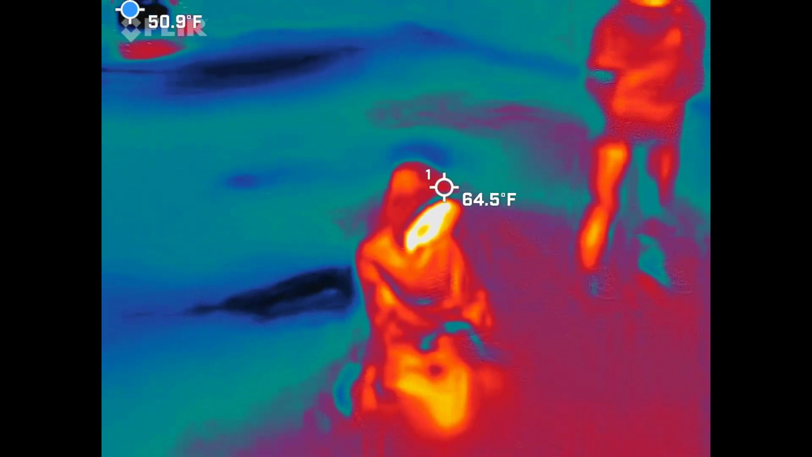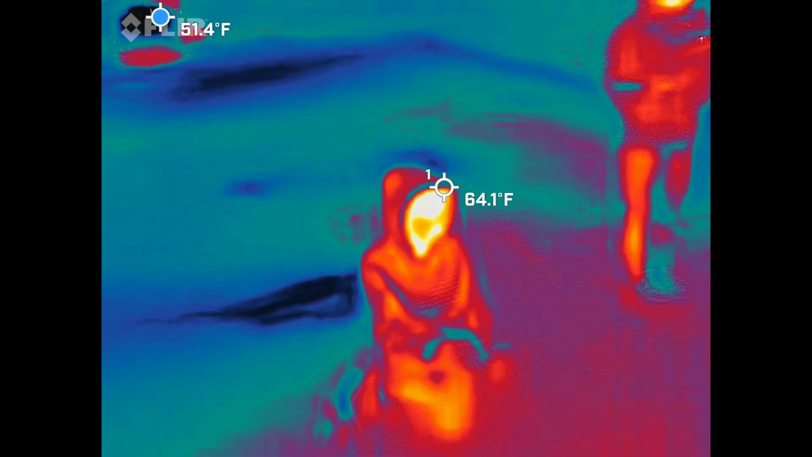So, cameras, obviously, stay away from the 2 cars. Brady, if you get anything on there, 2.5 and higher, back here, I'm excited.